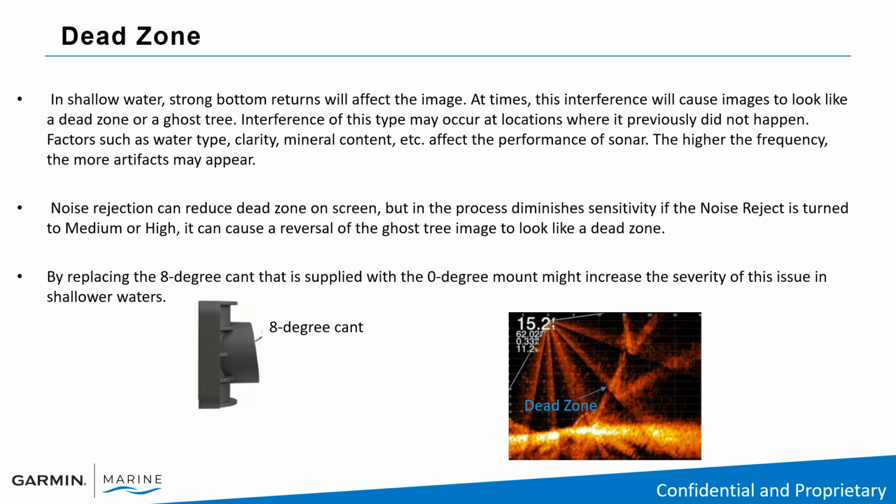Dead zones. I'm also hearing a little more about dead zones, ghost tree, and really what I'm hearing mostly is this in shallow water with hard bottoms. And again, that 8-degree cant that's supplied in the box, that will help reduce that. If you go to the 0-degree cant, I know a lot of people are doing it. I spoke about this before, but that 0-degree cant in shallow water with a hard bottom can help or will cause a dead zone.